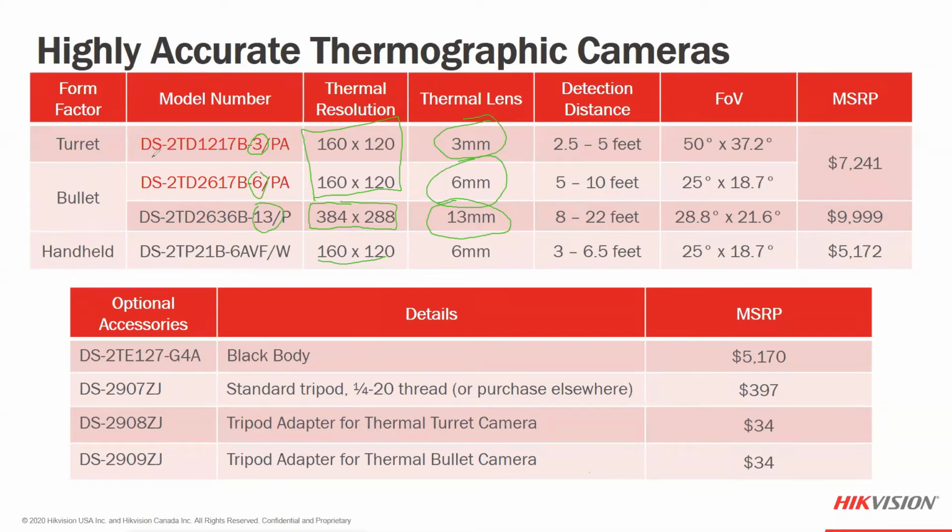If you're going to order and use it temporarily or on a tripod, any of these do have support for the tripod, but the tripod adapters do not come with them. So you want to write down these tripod part numbers as well. If you're going to put it on a tripod, for the turret you need the turret adapter, and for the bullet you'll need the bullet adapter. Again, they are sold separately.